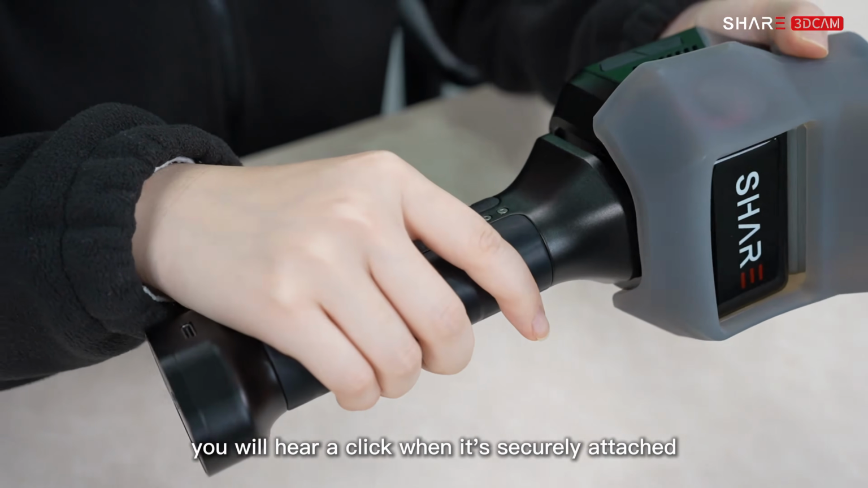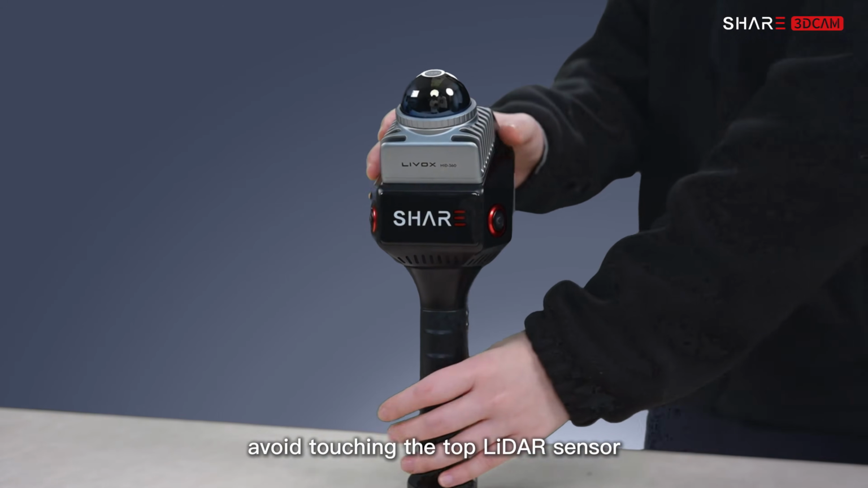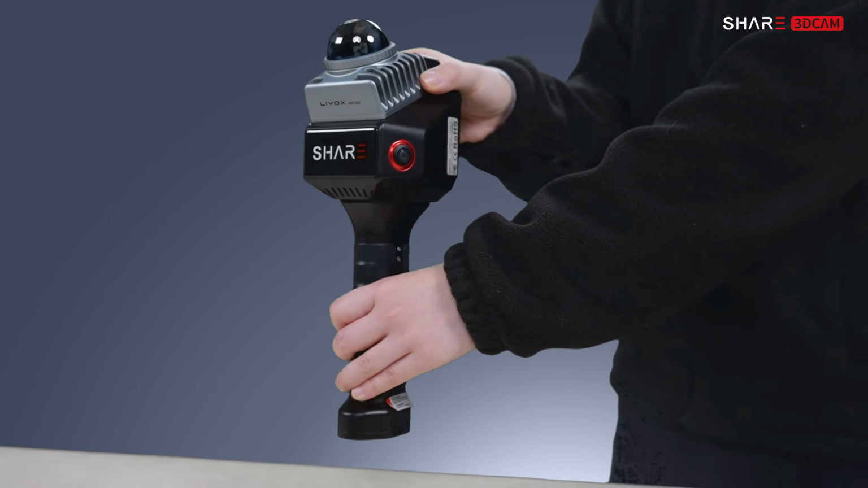Attach the main unit with the battery handle together. You will hear a click when it's securely attached. Avoid touching the top LiDAR sensor and the side cameras.